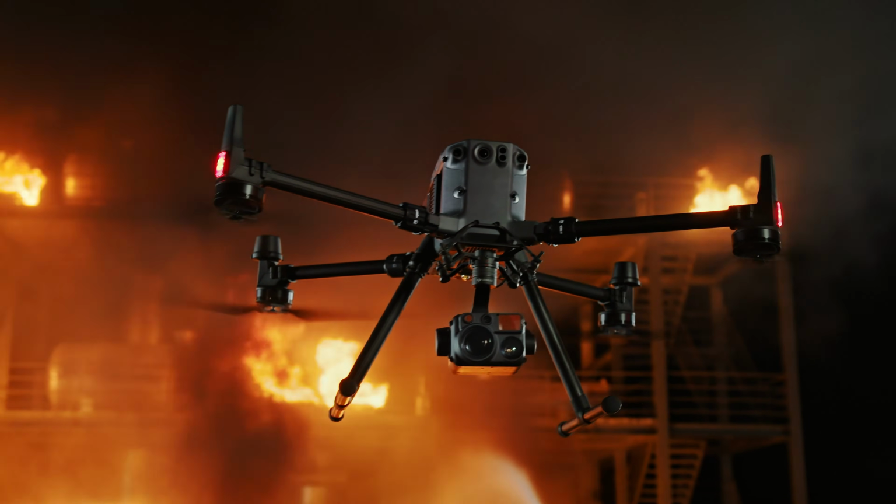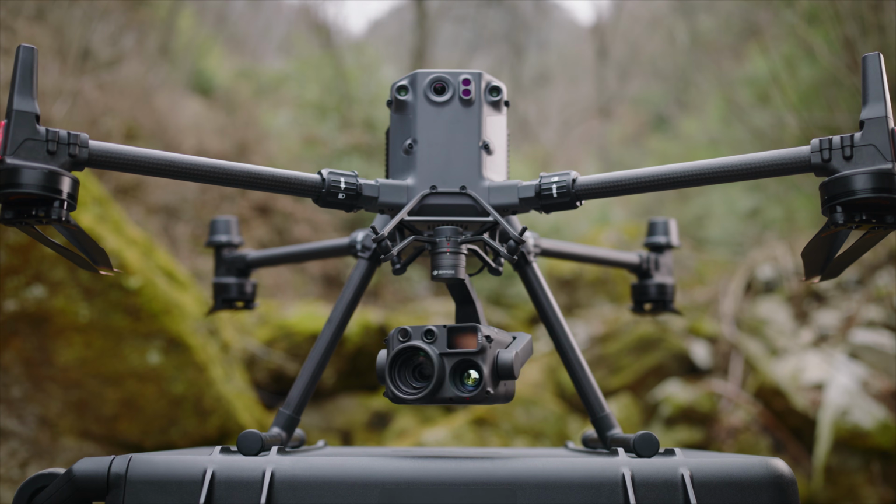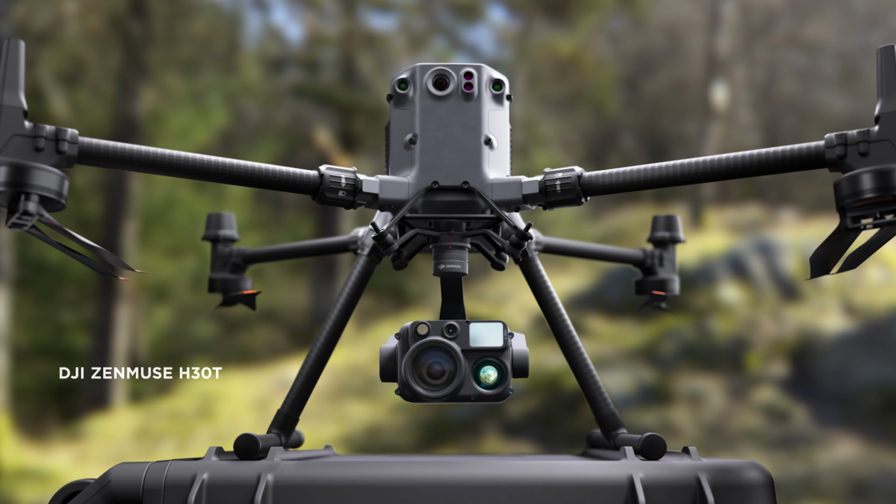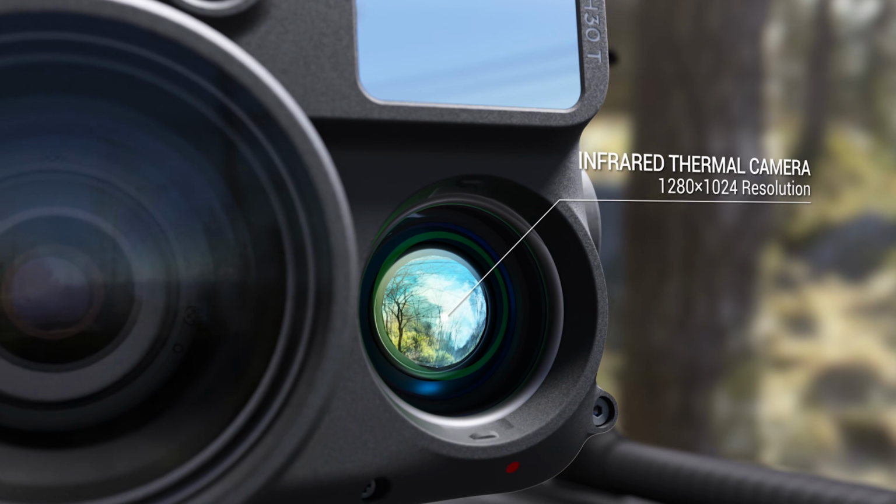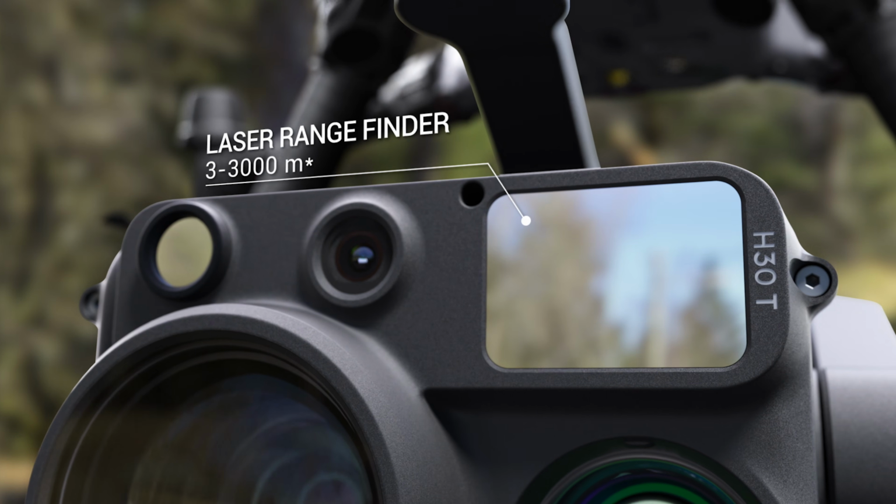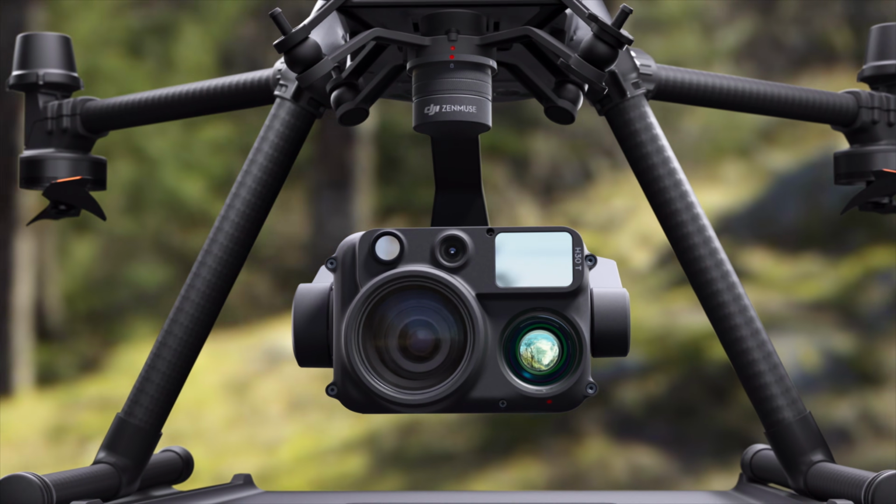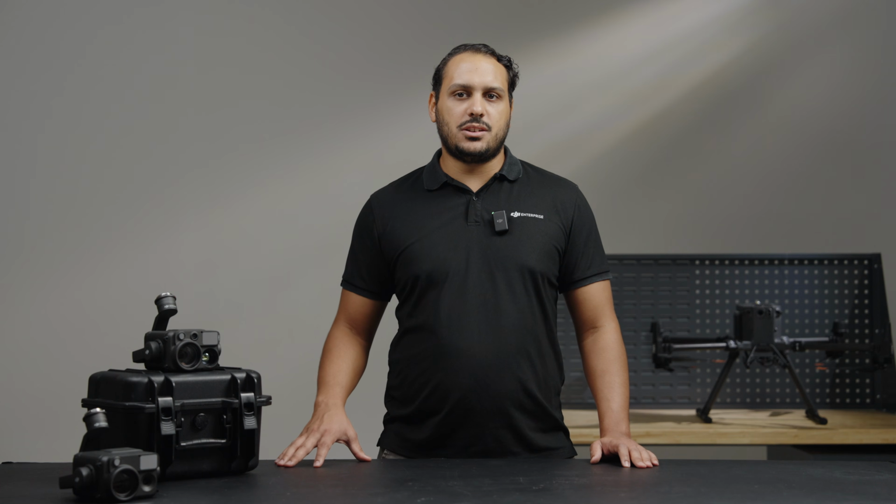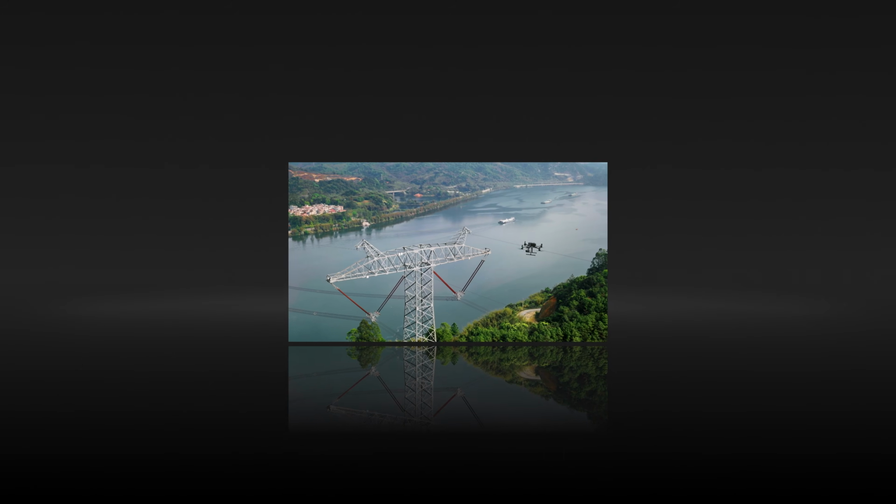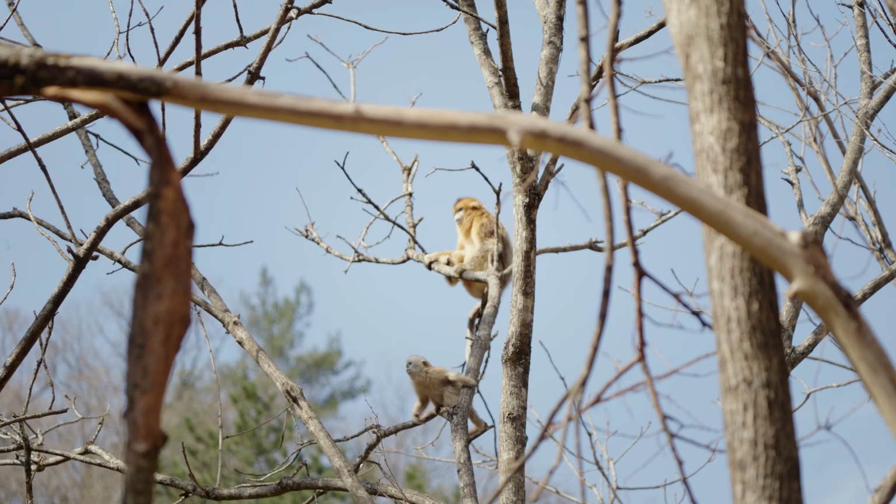This all-purpose flagship payloads comes in 2 versions, the H30 and the H30T. It integrates 5 major models: a zoom camera, an infrared thermal camera, a laser rangefinder, a wide-angle camera, and a near-infrared auxiliary light. It's compatible with the M300 and the M350 RTK, and its sensor array makes it suitable for a range of operations including energy inspection, law enforcement, firefighting, wildlife monitoring, among others.